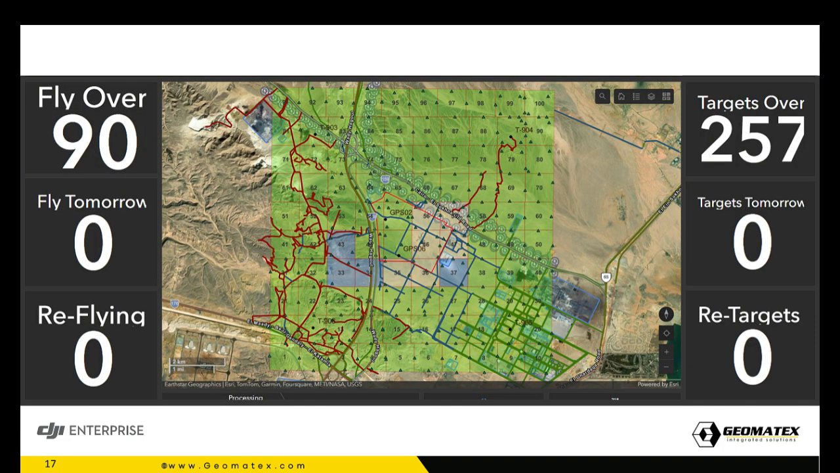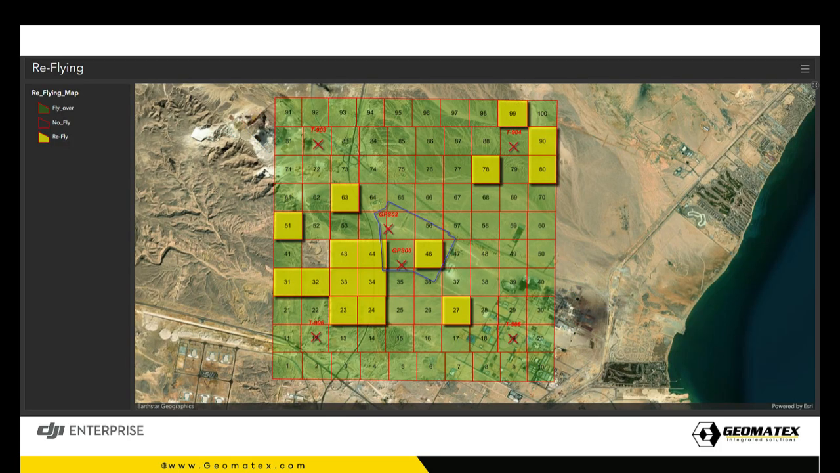So from this dashboard, we know how many targets there are, and how many targets we need to put tomorrow for the flying team to be productive. Are we behind schedule? What should we do? What did we do wrong? What are we doing well to make sure that we are meeting the deadline?